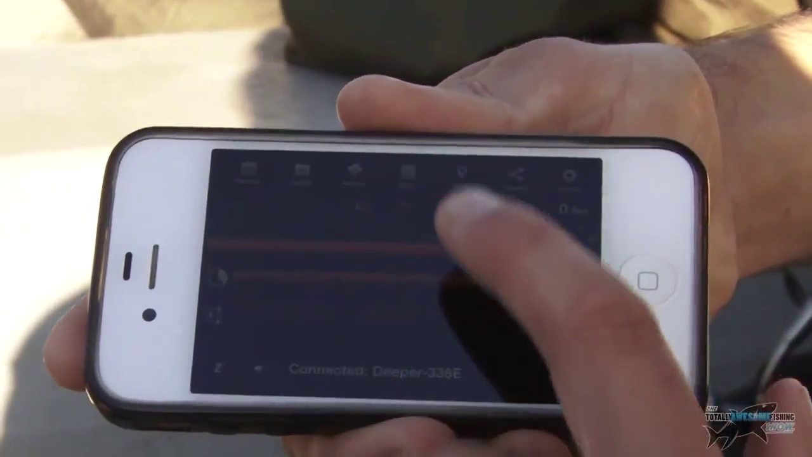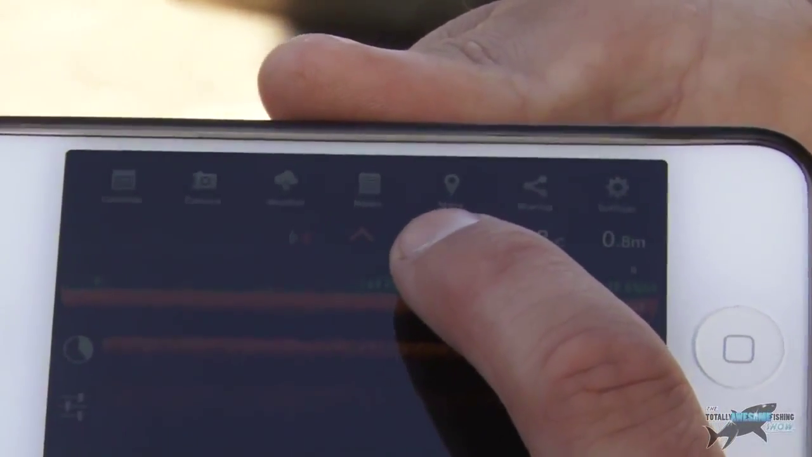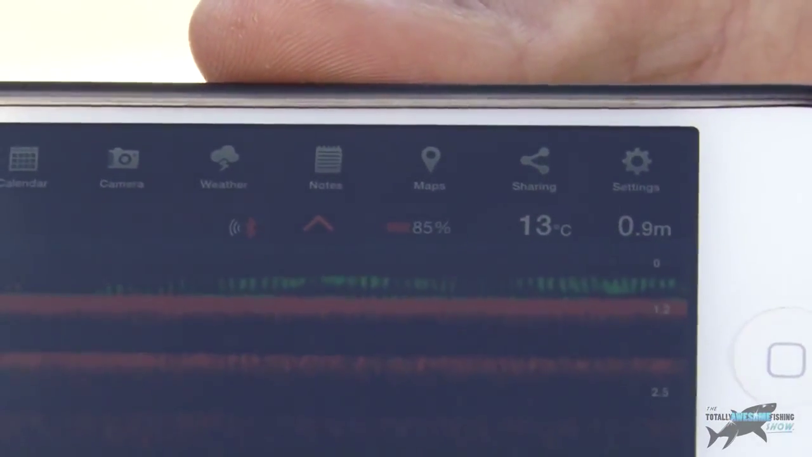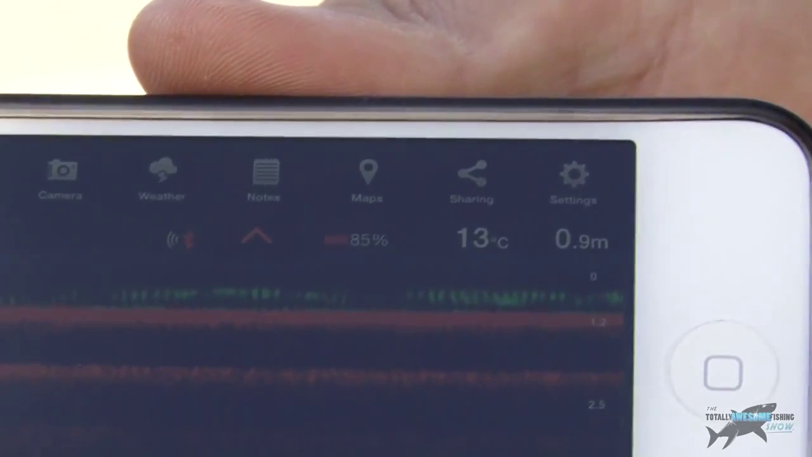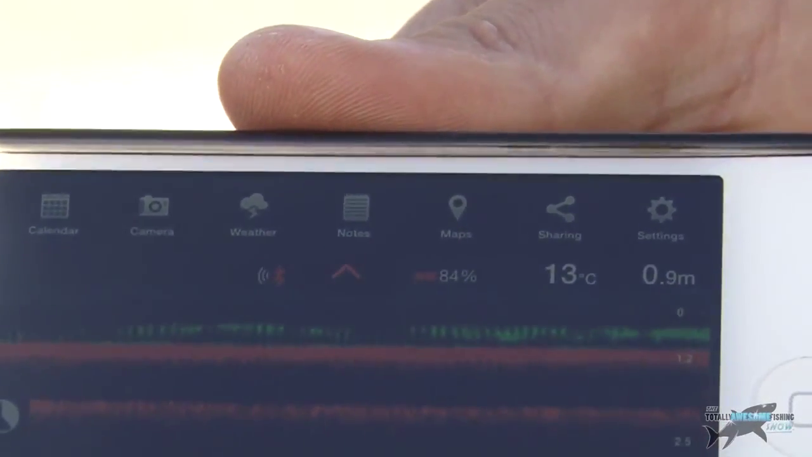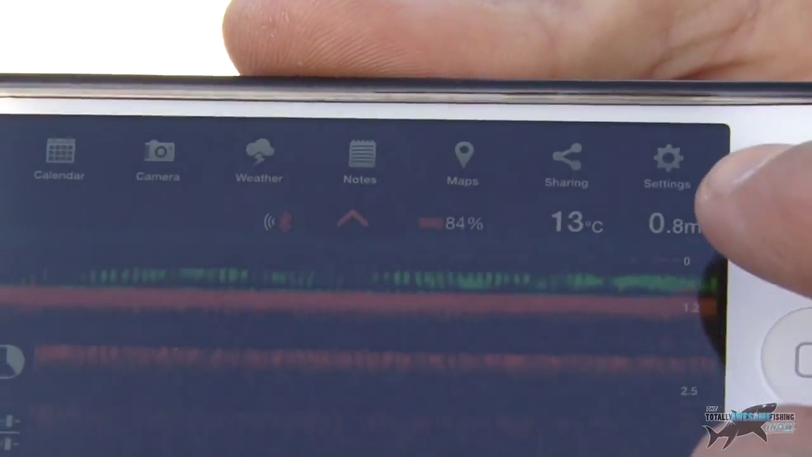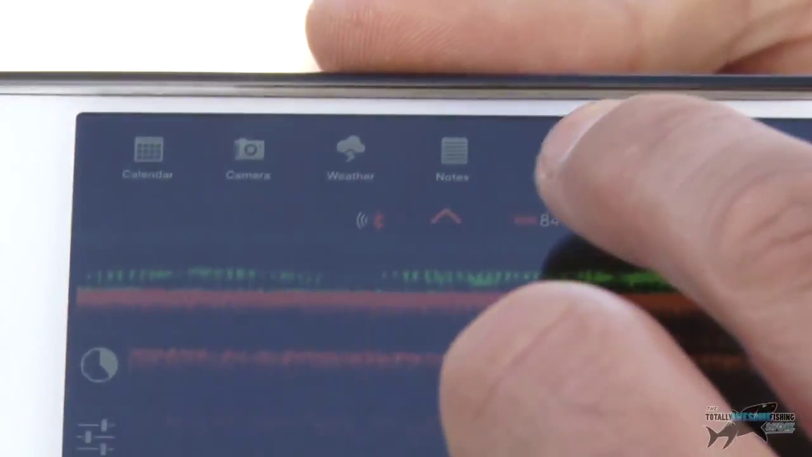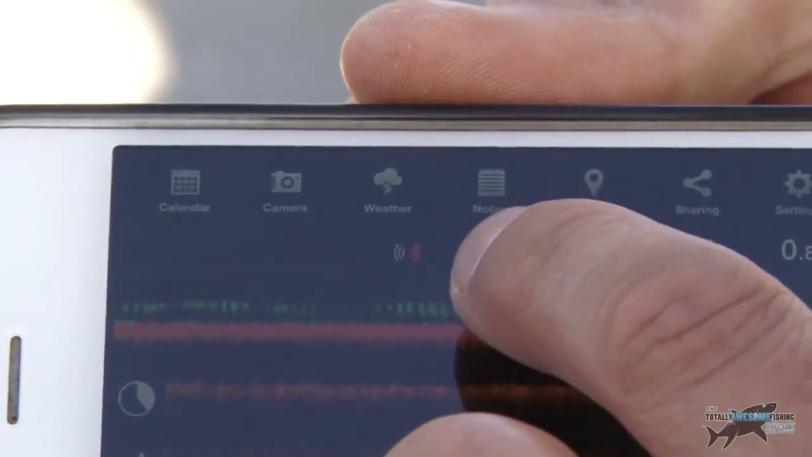So I've got my battery percentage at the top there, 85%, my Bluetooth signal there as well. It's telling me the water temperature is 13 degrees C, which is pretty warm for this time of year. We're right at the end of October now, so that's a warm temperature for this time of year. And obviously I've got the depth there. Now, to me, that's looking quite fishy, those weedy patches there.